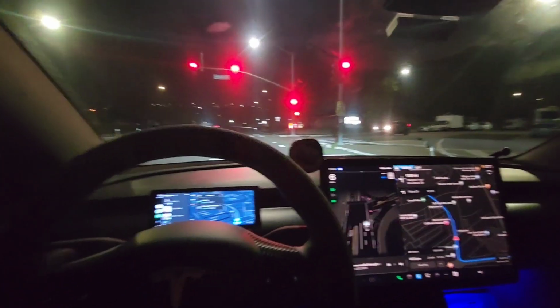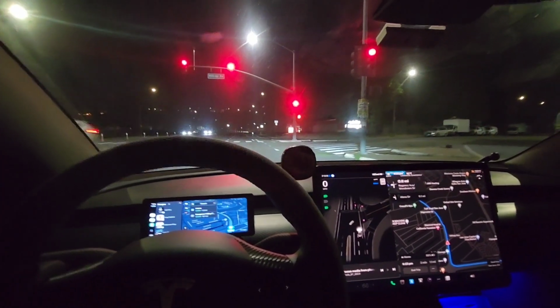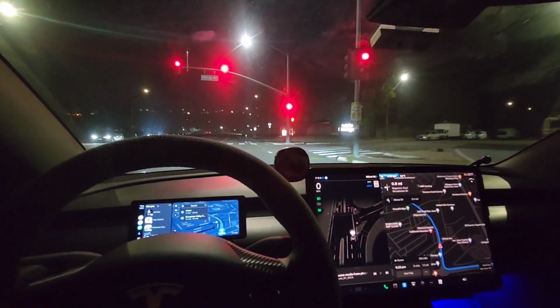Okay, so it made the good judgment call there to stop at the red traffic light, because I think most human drivers probably sped past that.